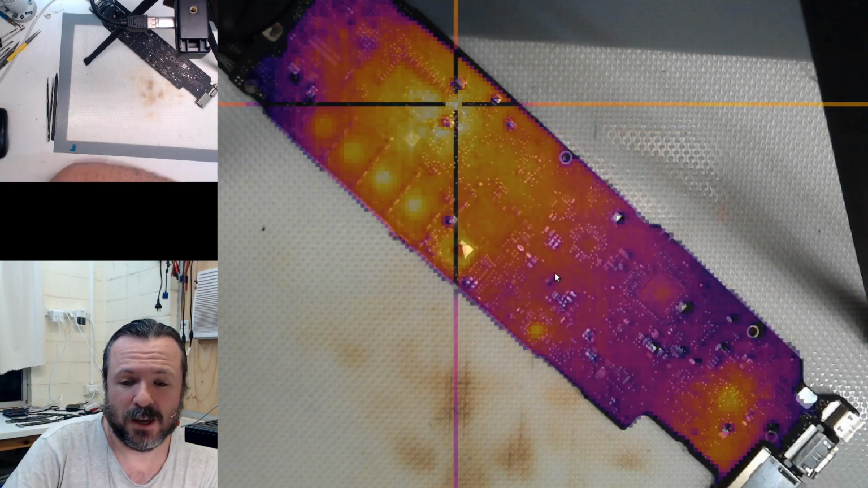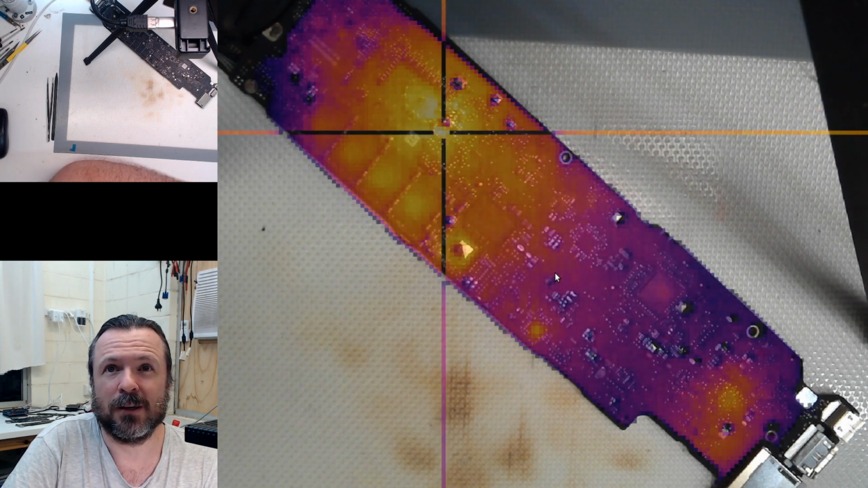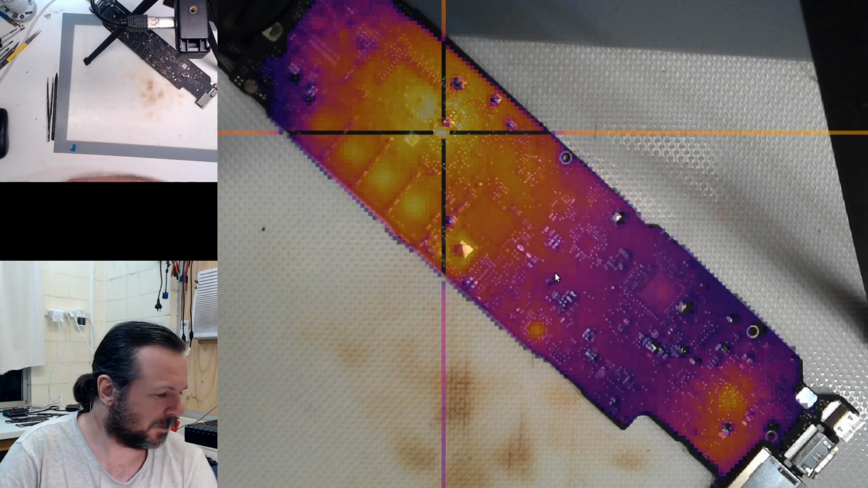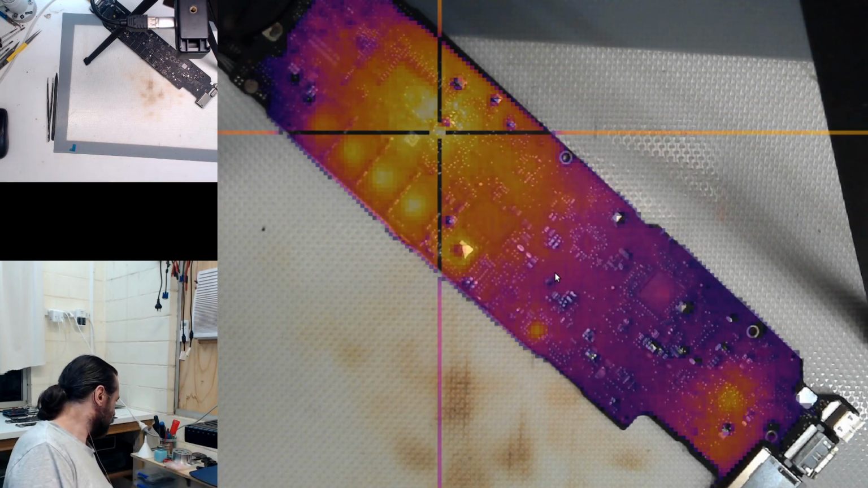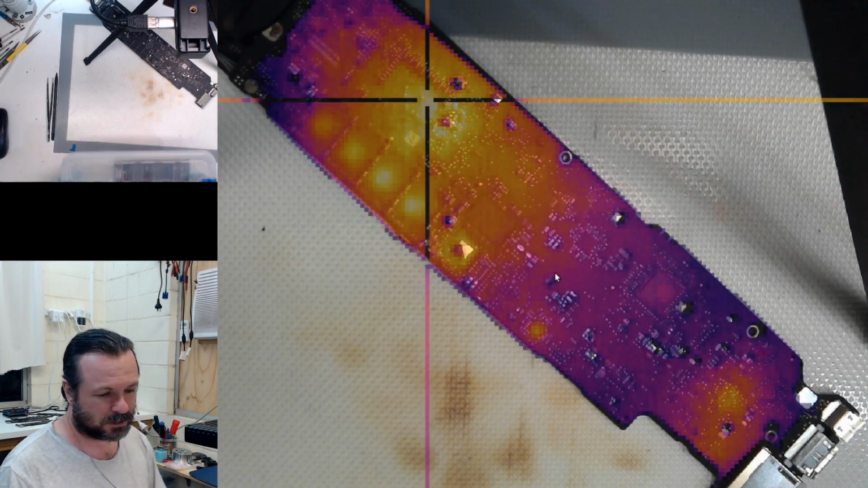Yeah, this sucks. I was really hoping for a short and don't have one. This really, really sucks. I don't know what else to suggest. I don't have anything to fix. No one sent anything today.